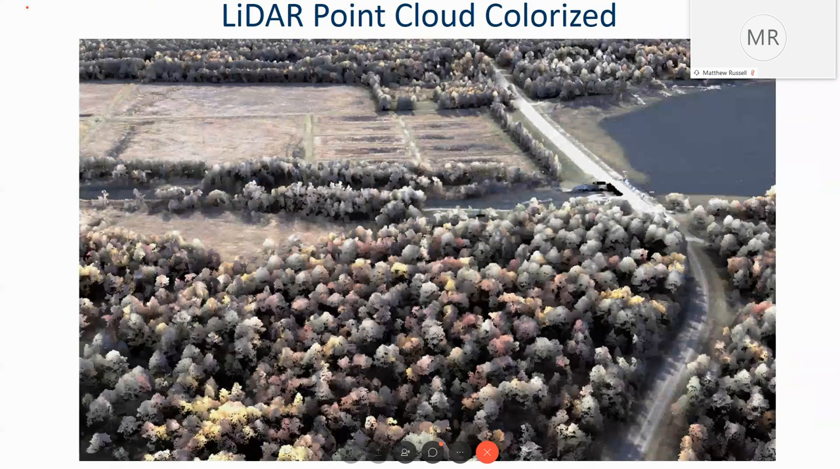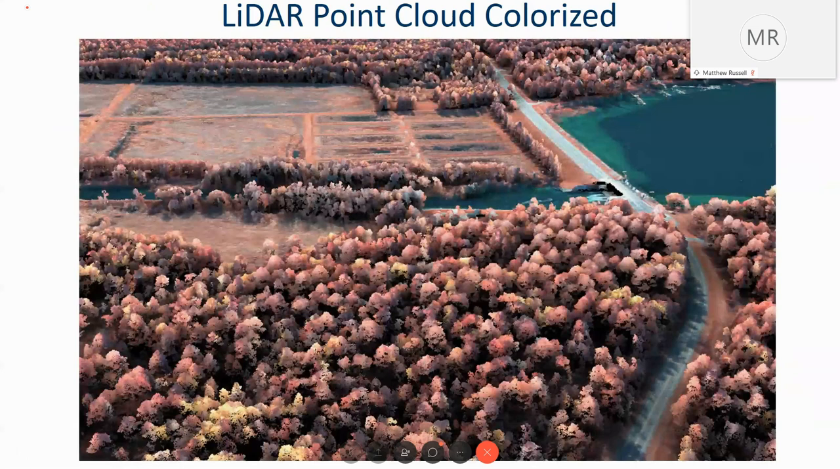4-band imagery. In this case, it's the natural color. So we were able to colorize the LiDAR data with the imagery, the 30-centimeter imagery that we collected. This is the same area using the color infrared imagery.